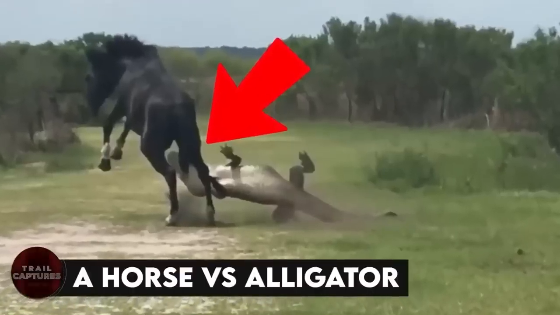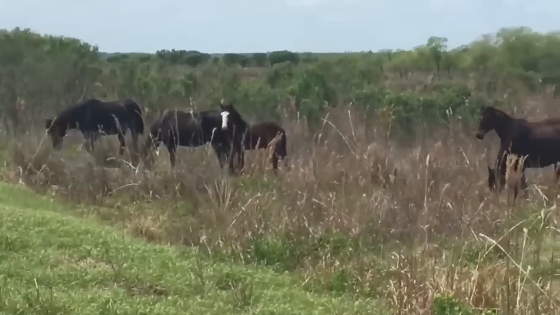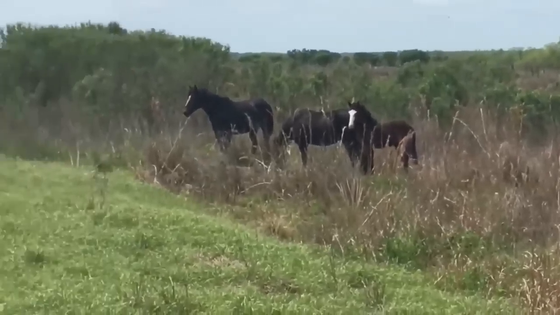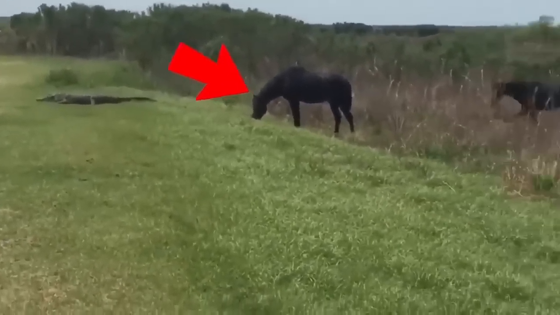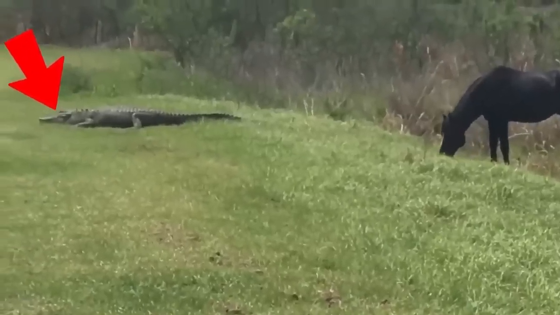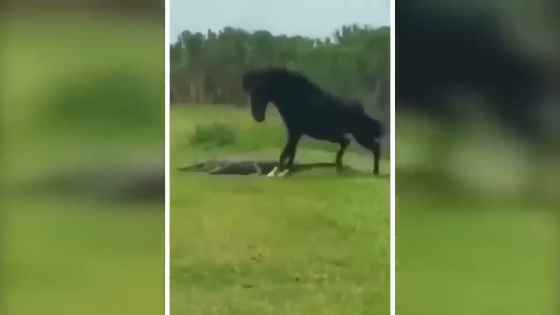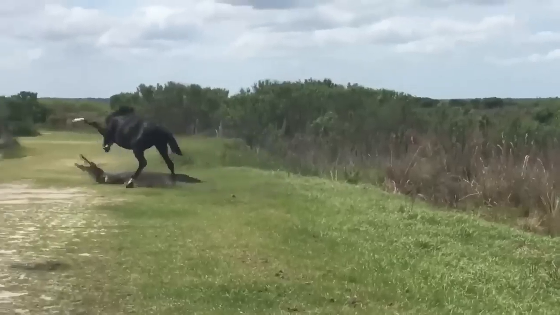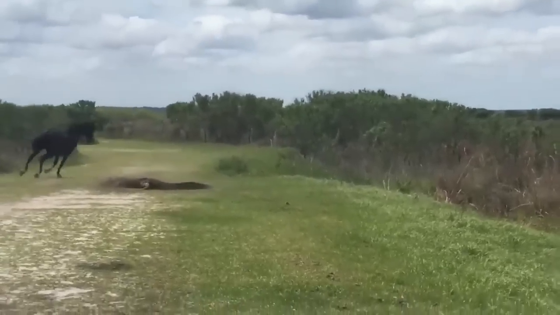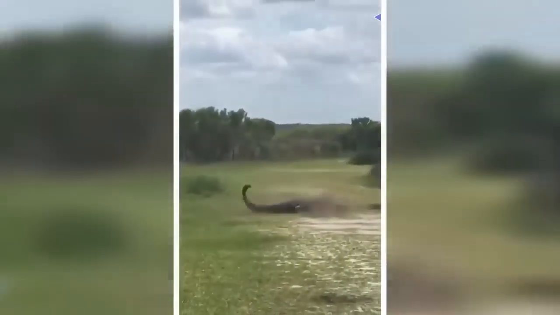A horse versus alligator. We've brought another amazing adventure of wildlife for you. Just see this black horse grazing peacefully. But this peace is short-lived. Can you see the alligator behind him? The horse attacks the alligator after eye contact for a few seconds. We can hear the sound of horseshoes clashing with scaly skin. It is another battle of survival and strength.